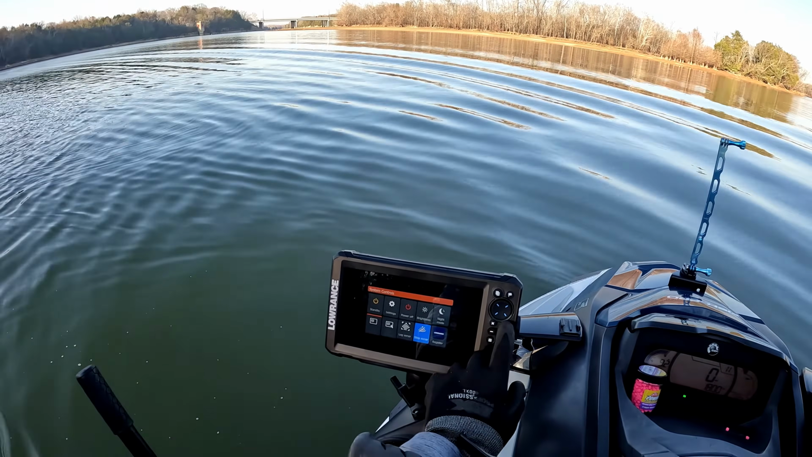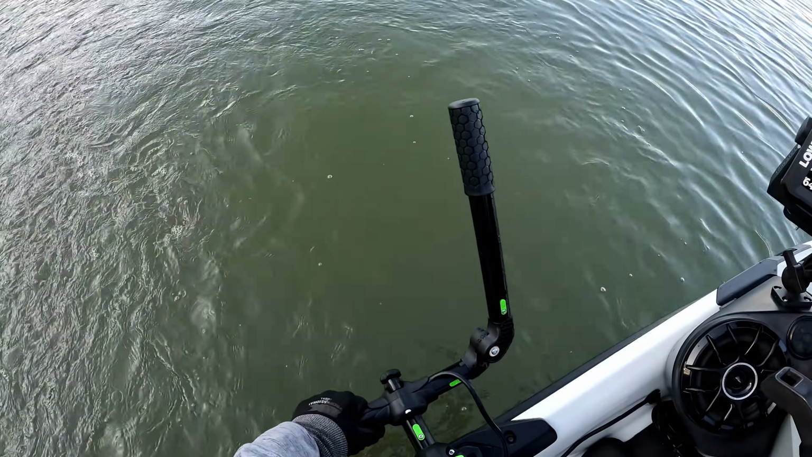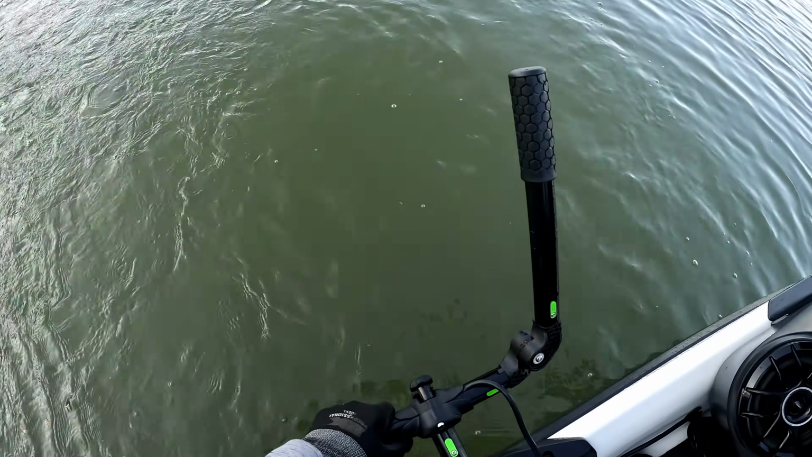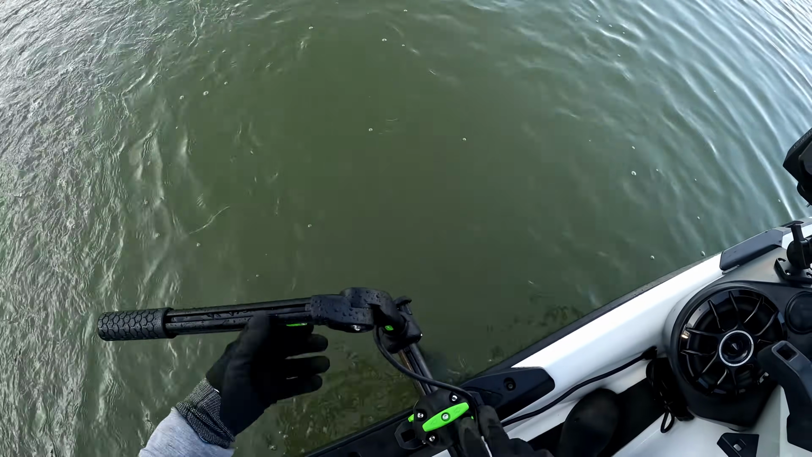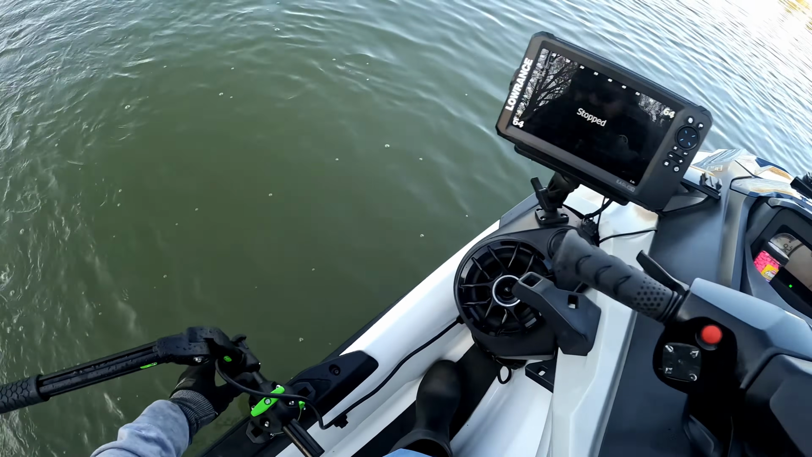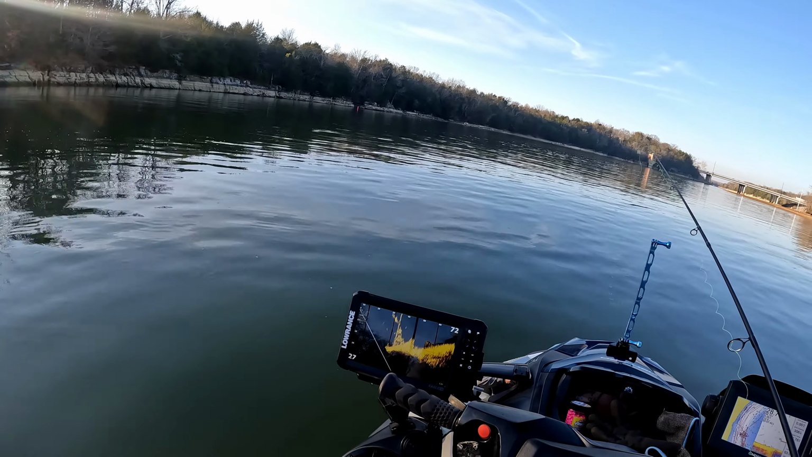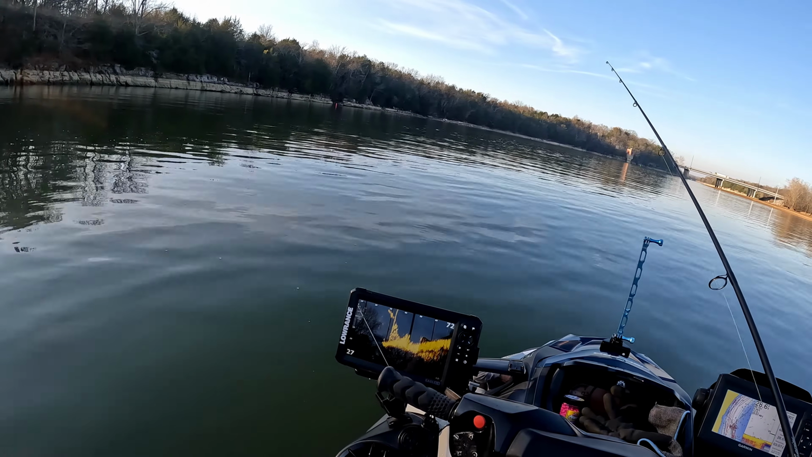So this is real near the spot I was at last week, and I know there's some brush piles here because I saw them on my down scan last week, and I caught quite a few crappie off here. So you just pull that little green lever up and it unlocks it. It goes back down into place. It locks in that downward position like that, and then you're ready to go. So I see the brush pile out here now,